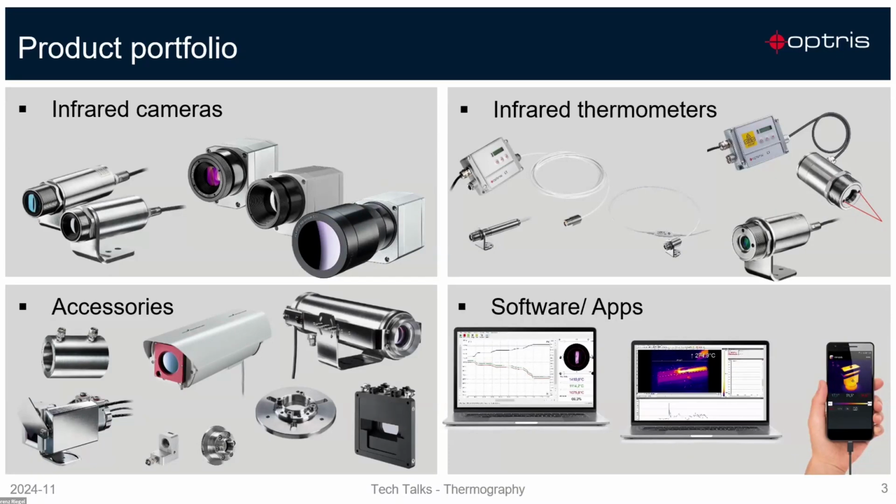The second group we have are the infrared thermometers, or pyrometers, and they are useful for spot measurement. Here we provide small sensor heads with different optics, and also bigger sensor heads with laser diodes, so you can see your spot directly on your material and be sure that you are measuring at the right position.